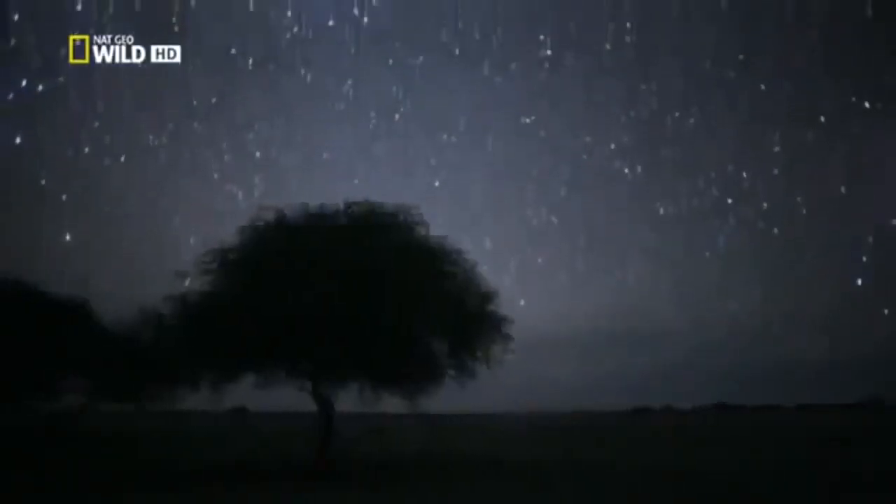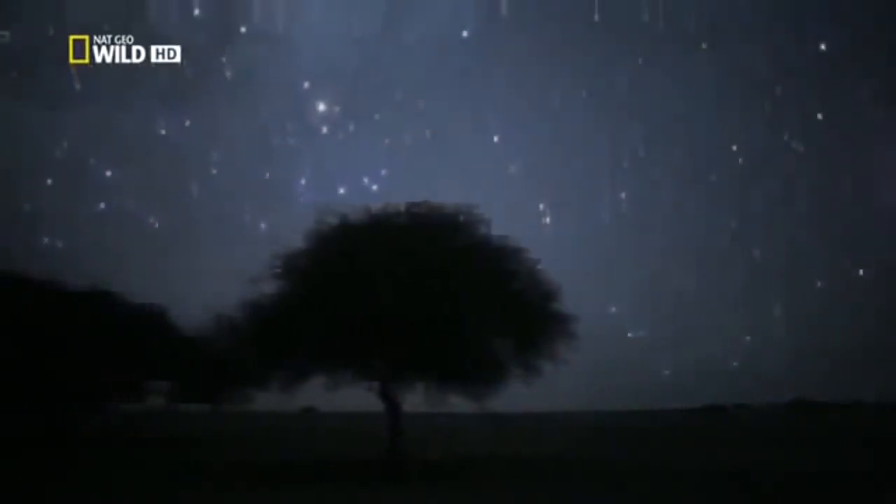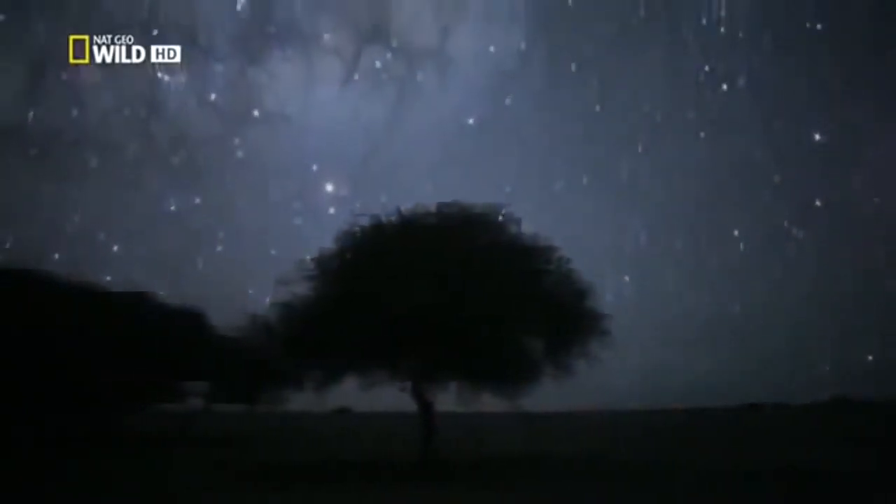The cubs, of course, saw this. At least they can now identify oryx as potential prey. It'll be a while yet before they have the other skills necessary to complete a hunt. Bright moonlit nights are the exception.